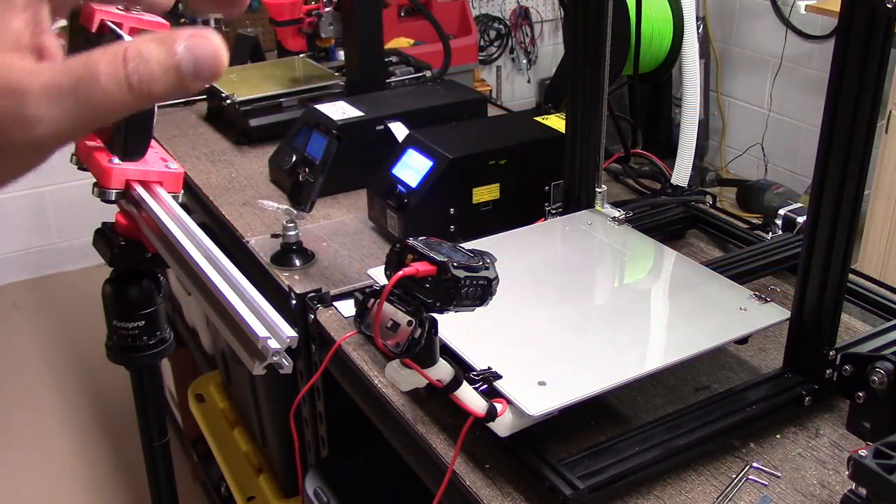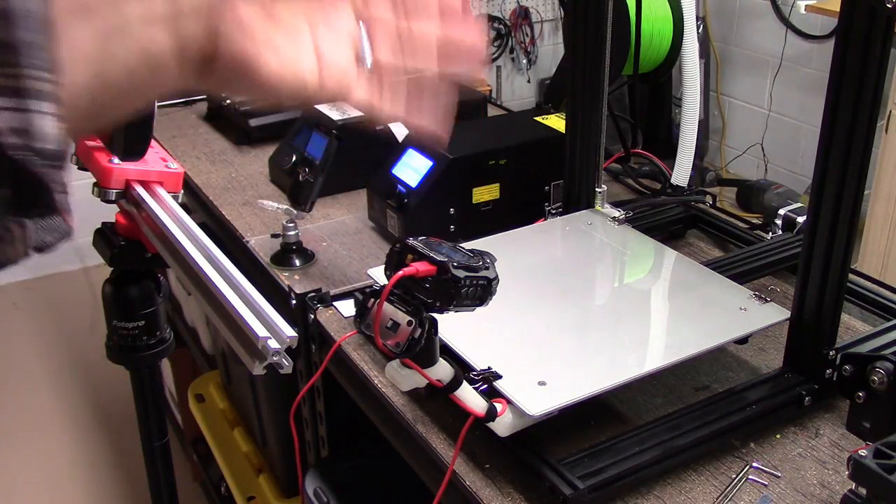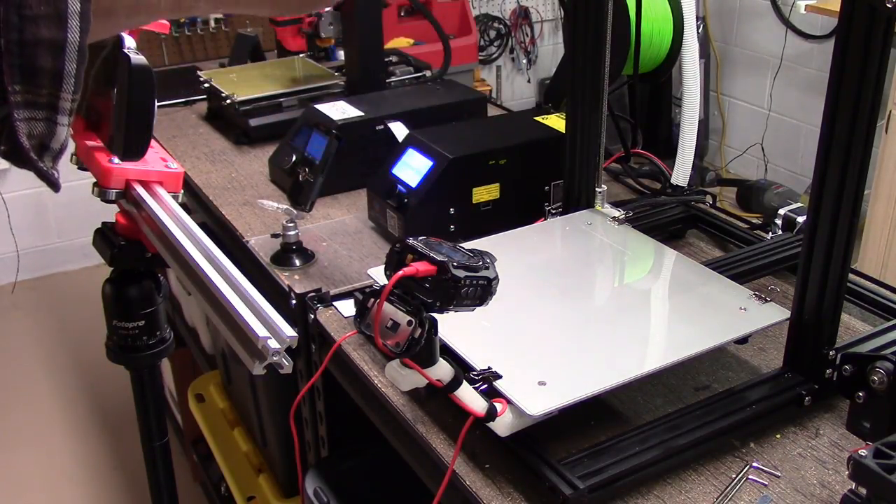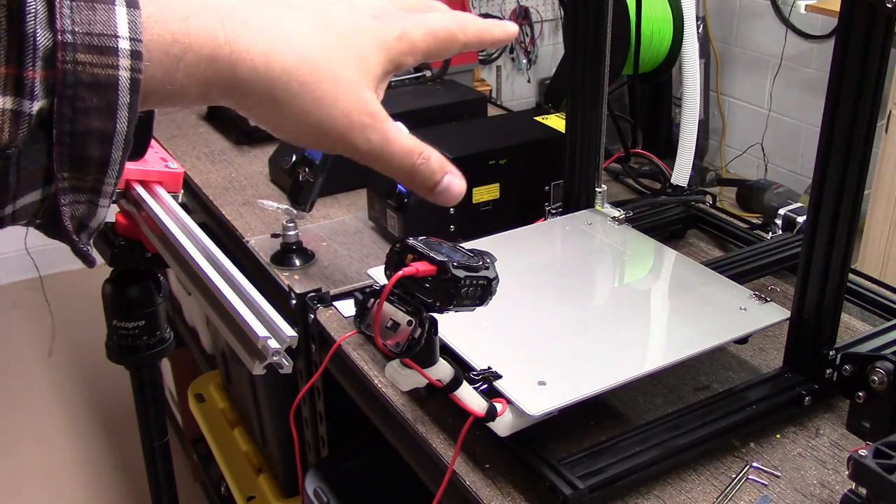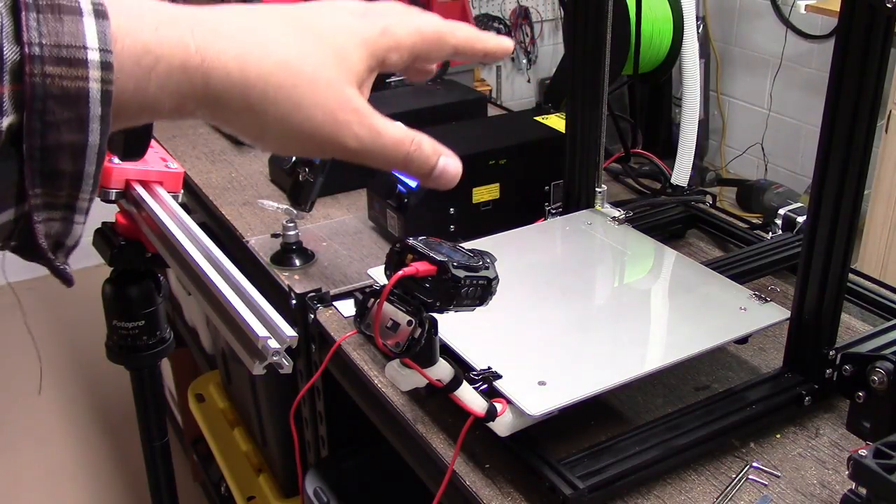In this episode, I've had a couple questions about the bed on the Creality CR10. Now, this is a pretty big bed, obviously 12 by 12 inches roughly, and you can see I've got a 12 by 12 piece of PEI sheeting on there. I've removed the glass bed. I print directly onto the PEI attached to the aluminum bed, no issues.